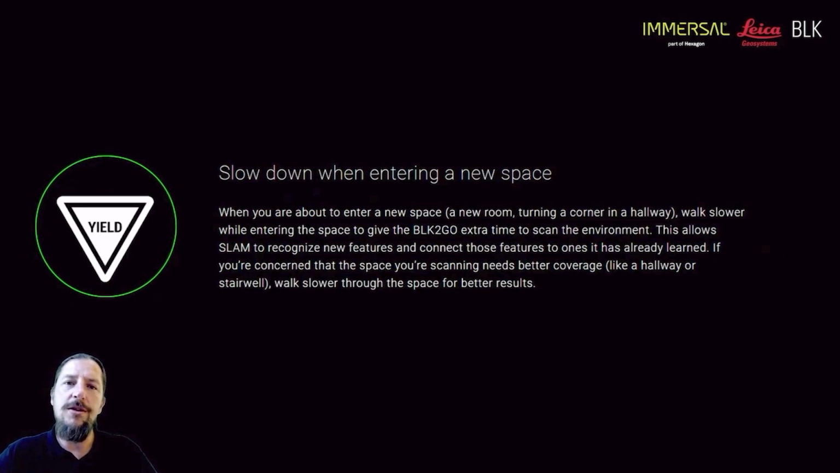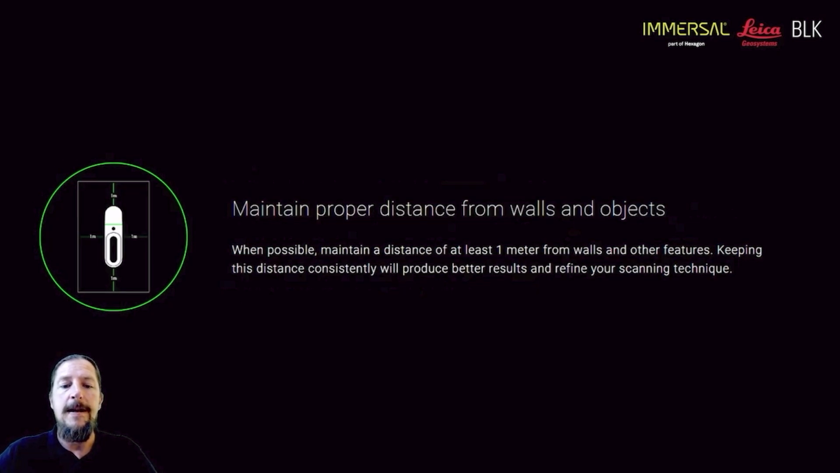When you move into a new space, in other words, going from one room to the next, maybe stand in the doorway and wait for points to build up on the other side of the wall in the new environment. Use your app to get that visual confirmation. It takes around 1 to 2 seconds to do that, and the SLAM has now taken a grasp of the new environment and understood it. So it's not something brand new from one second to the next.